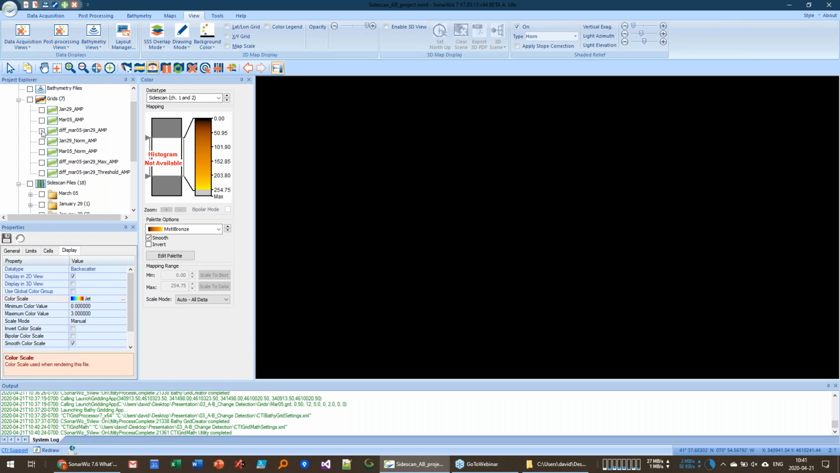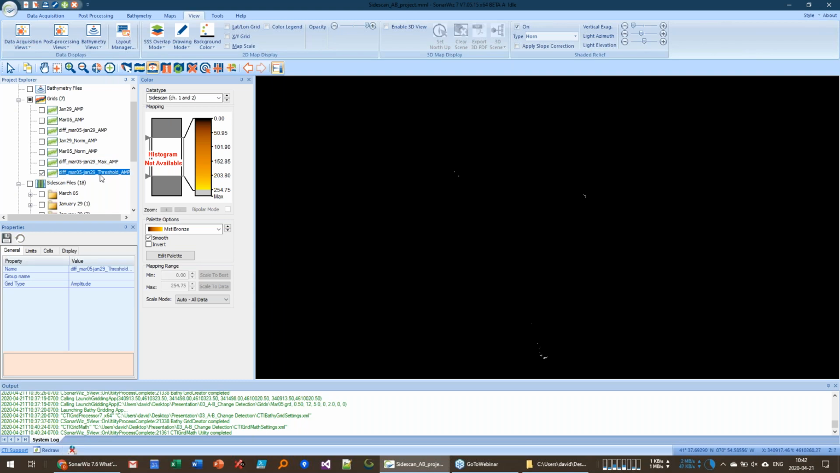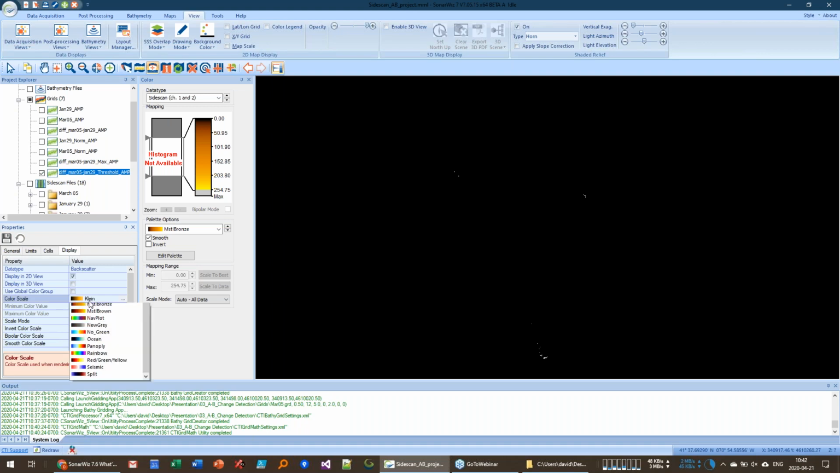The next thing that it does is it finds the maximum value. So it runs a filter and it tries to maximize the difference. We don't need to color that one. And then it shows us this threshold. So if we set this to jet, it's kind of hard to see here, but there's some zones in this data set that were actually quite different.